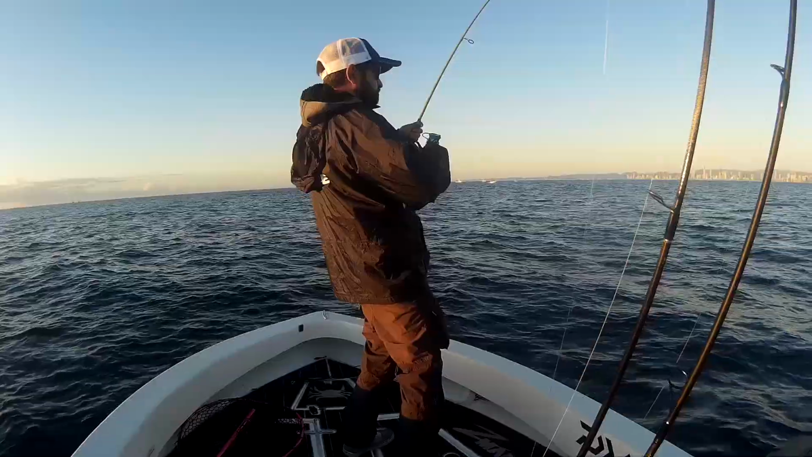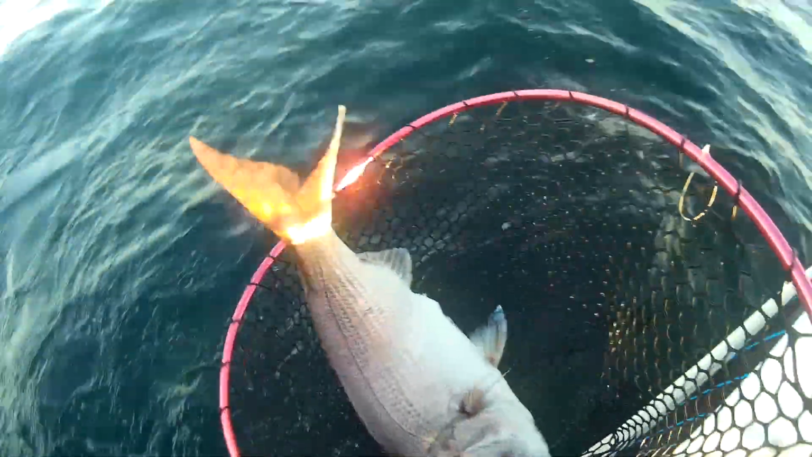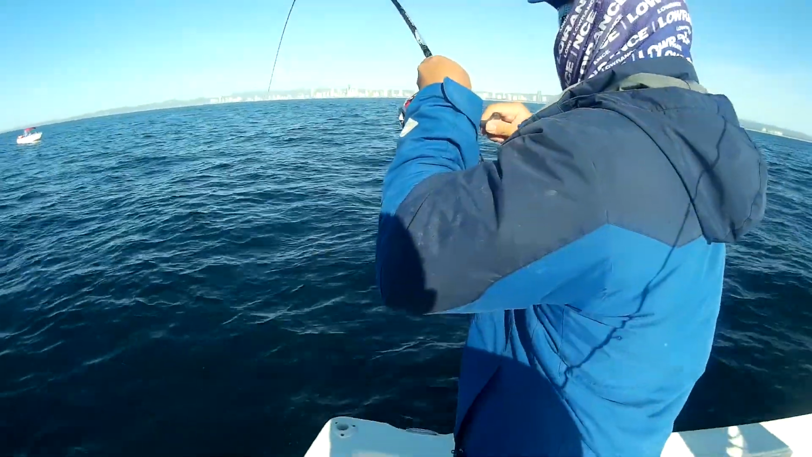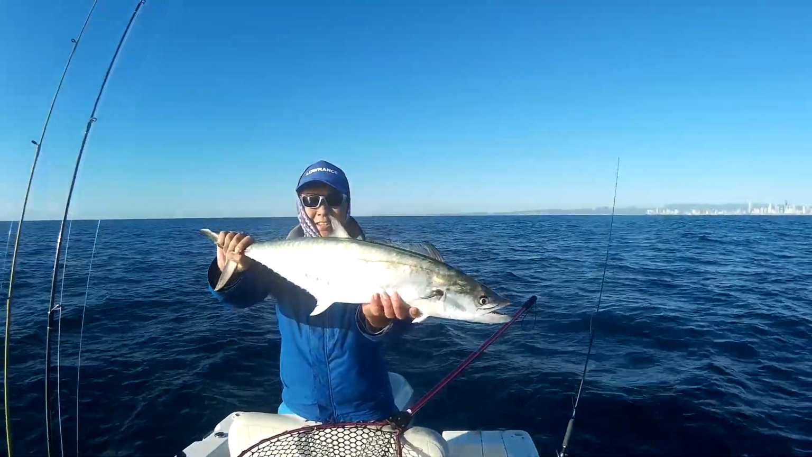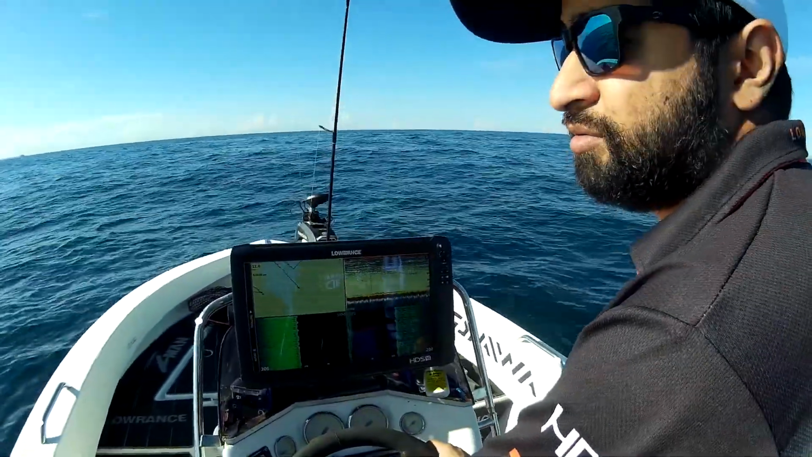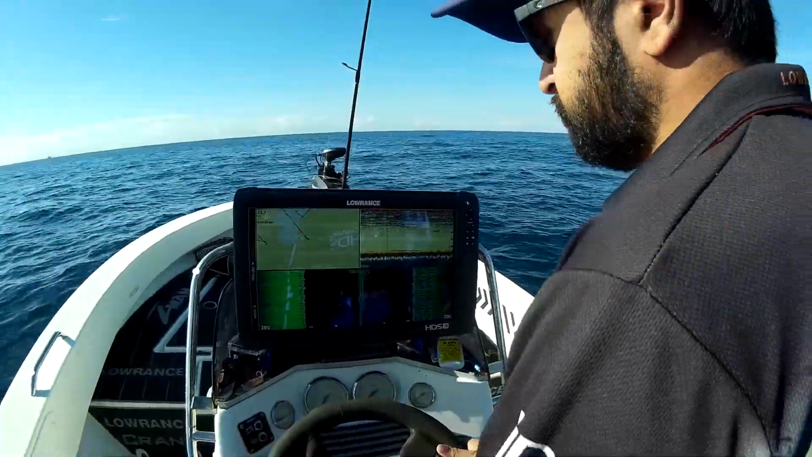We're out again off the Gold Coast and we've had a really good morning chasing snapper, a couple of good fish and actually a mackerel as well, so we've had a good time out here. I just thought I'd show you one of the tricks we use while we're fishing out here, just to make sure we're getting the most out of our time on the water.